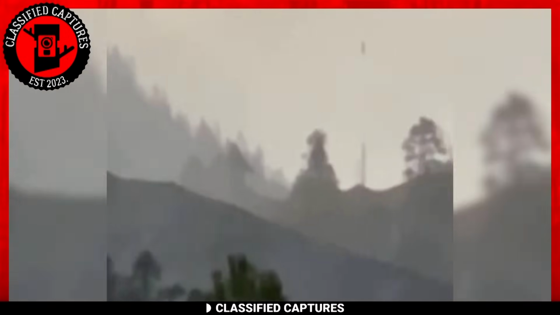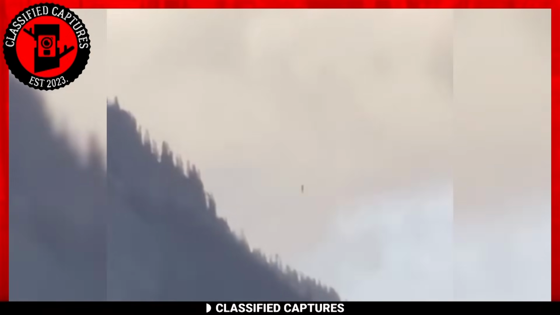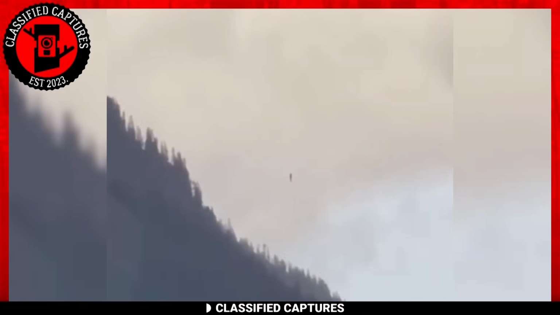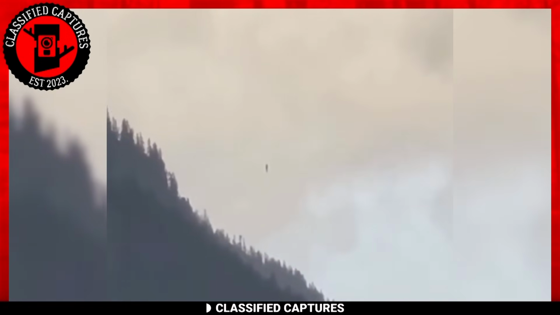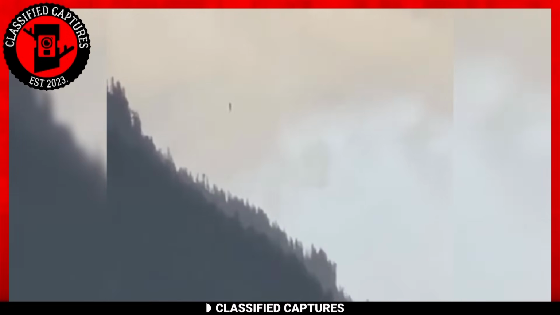As they zoomed in for a closer look, it got even weirder. This object appeared humanoid with discernible features like a head, arms, and legs. The group couldn't shake off the eerie feeling that this thing had been there all day. Was it a flying human, an extraterrestrial visitor, or something else entirely?